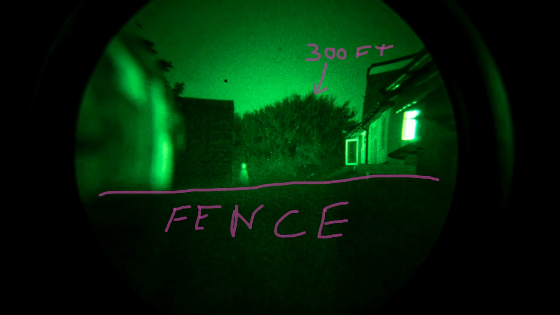This is one from the back garden. The tree is about 300 feet away. Fence isn't. It's not the sharpest image, but I think I might have turned down the iris on this so there's less light coming in. That might have been a factor as well.